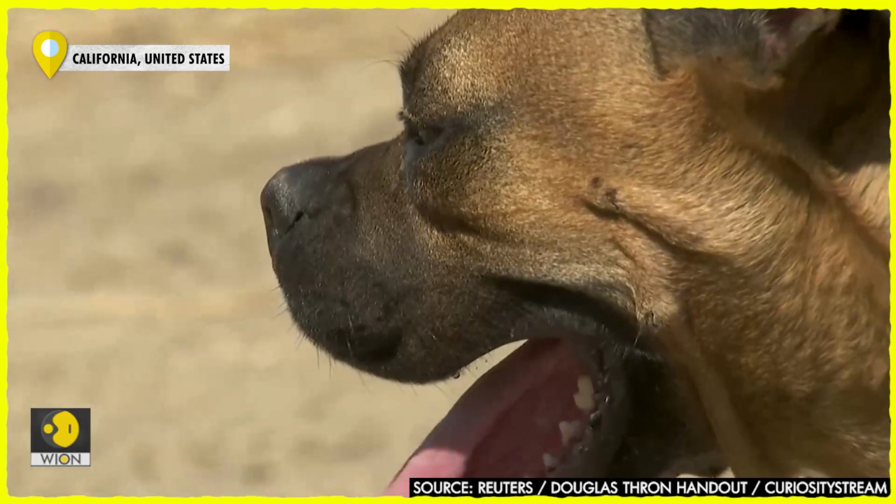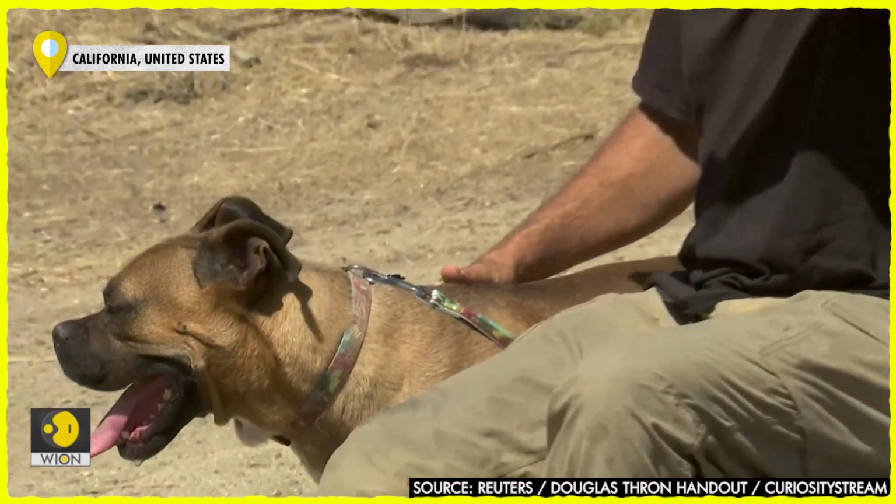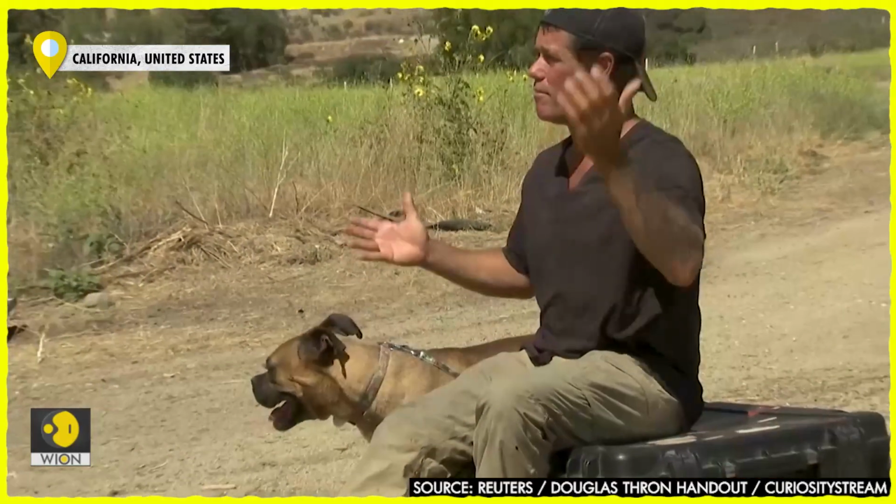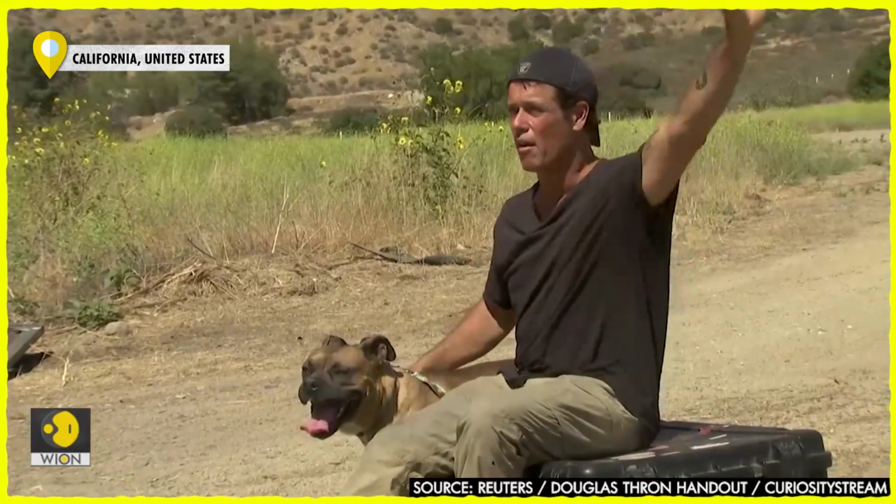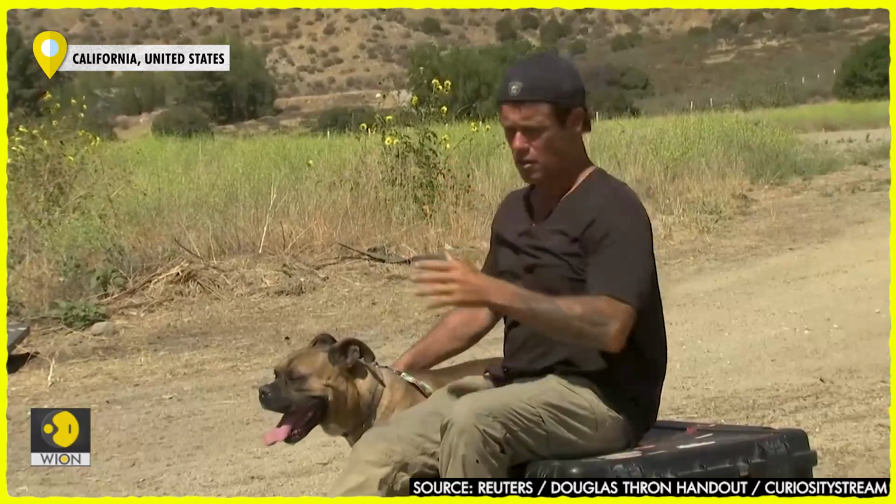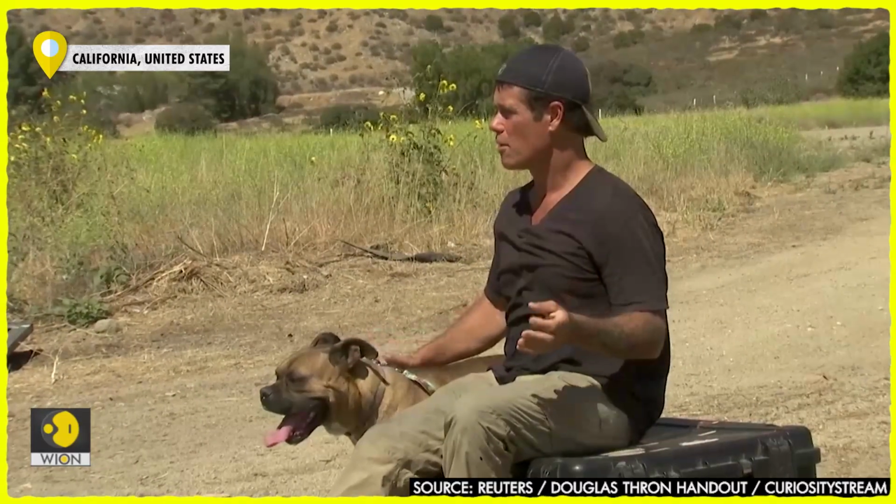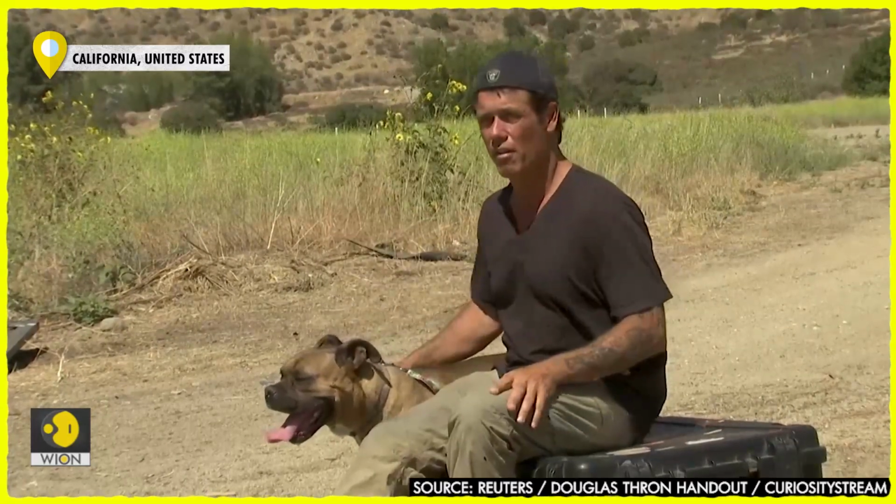So I named him Ghost because he was way out in the mountains, and he would basically, you know, he'd just pop up out of nowhere. One second he'd be here, and then he'd be gone, and then you'd try to find him, and then hours later he'd just pop up running behind you, and you'd never know where he'd appear.